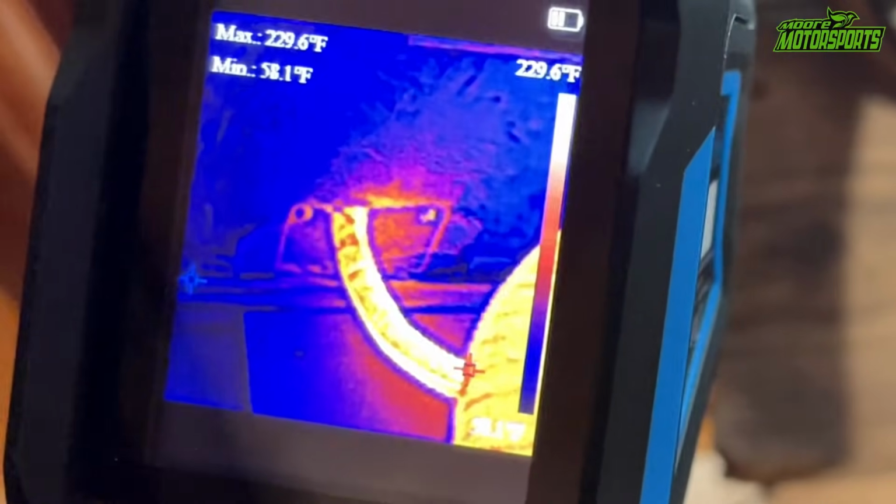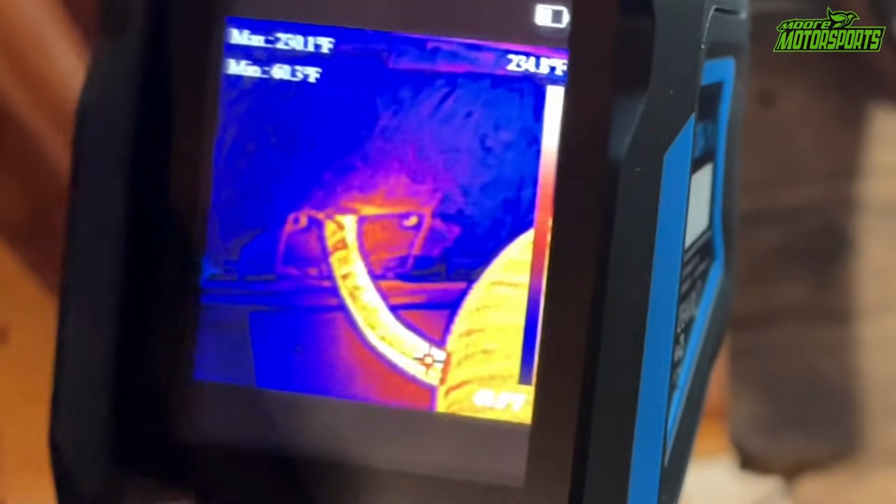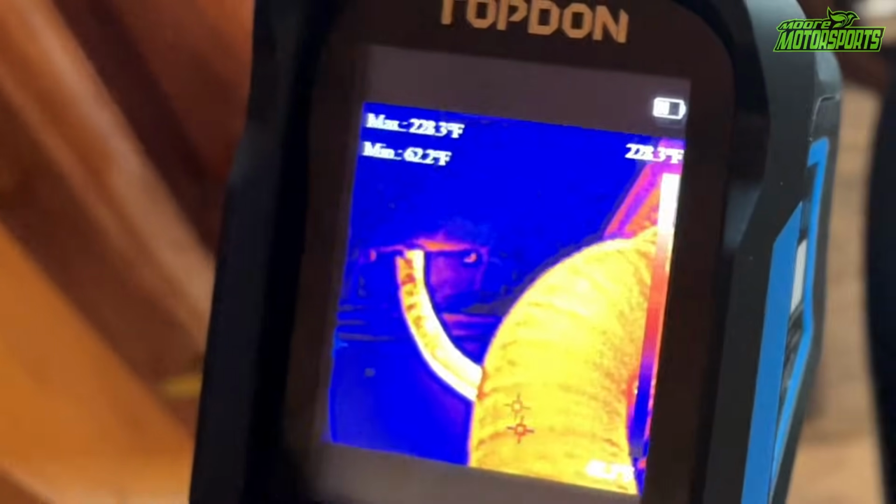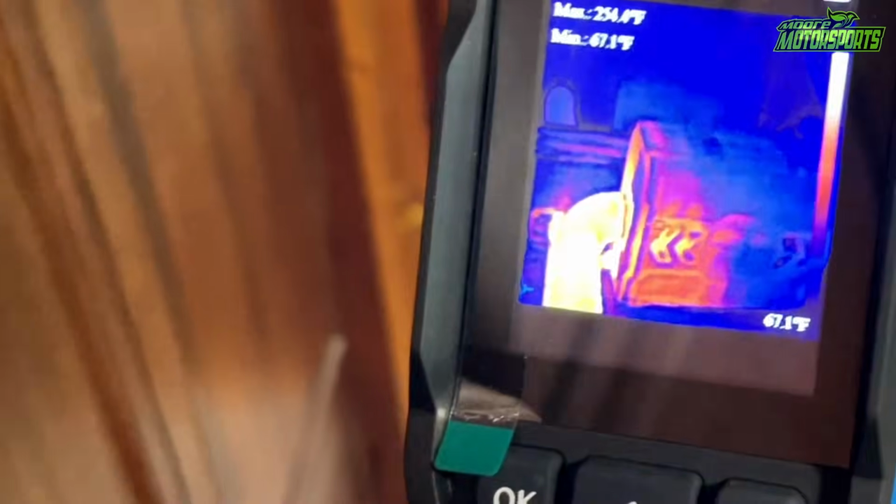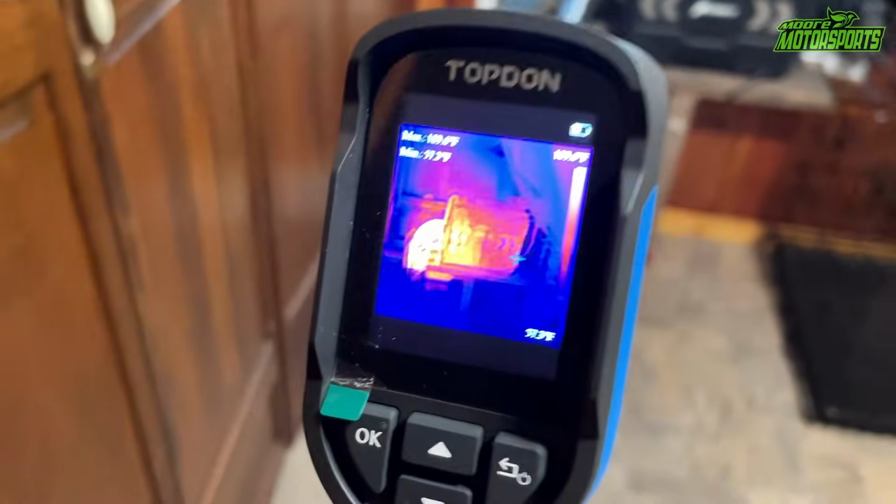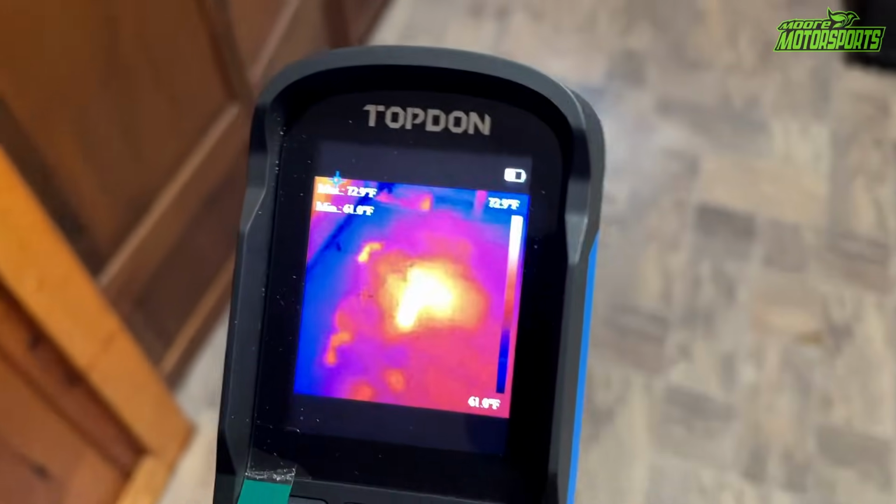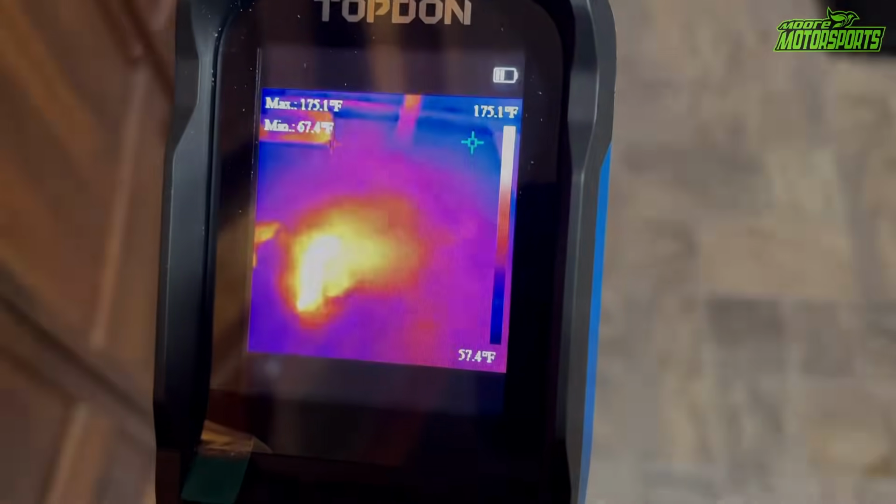You can definitely see that thing is getting hot. It's on a low setting right now, so it's saying maximum 230, minimum 59. The blue areas are in the 59-60 area, and the yellow areas are in the 220 plus. But it's definitely nice to have this so you can see where the cold air is.